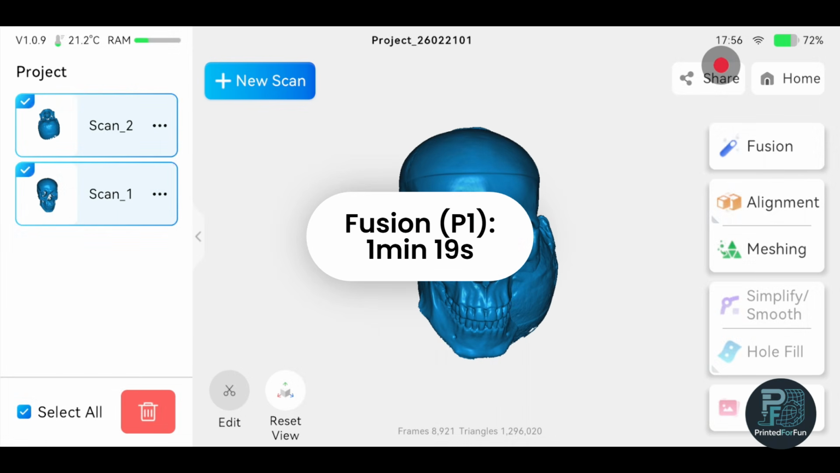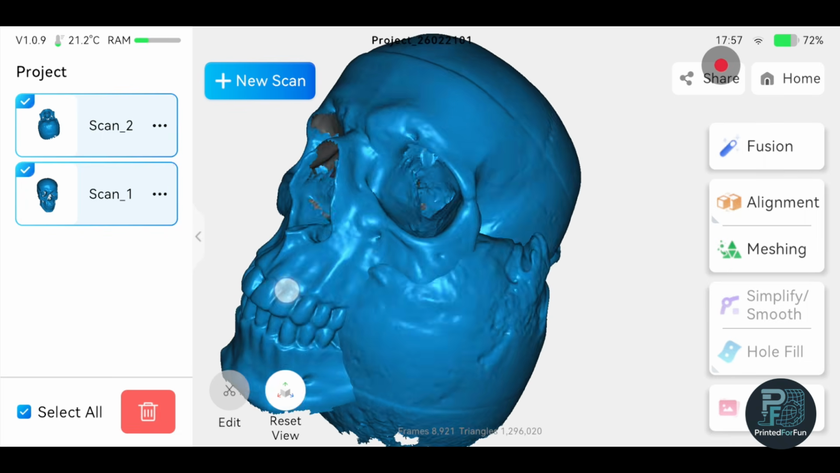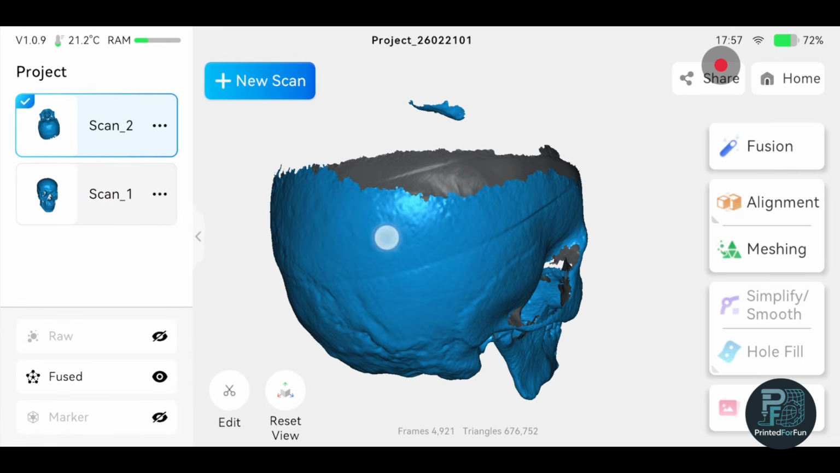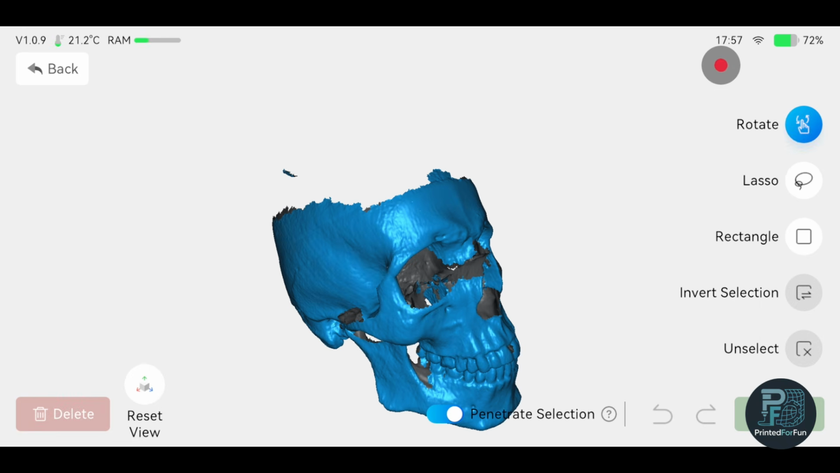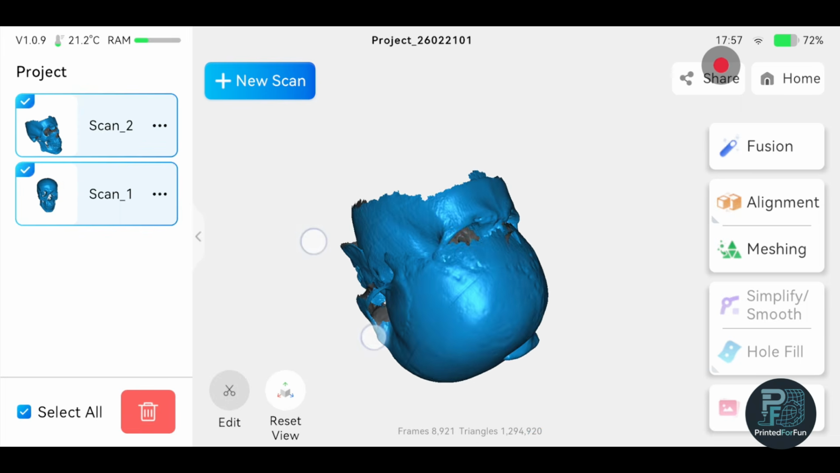So the fusion finished, and as you can see, we now have two scans, one from the bottom side and one from the top side. On the top side we have a small outlier I want to cut out, so just delete the data here. And now I think we can directly go into the alignment.